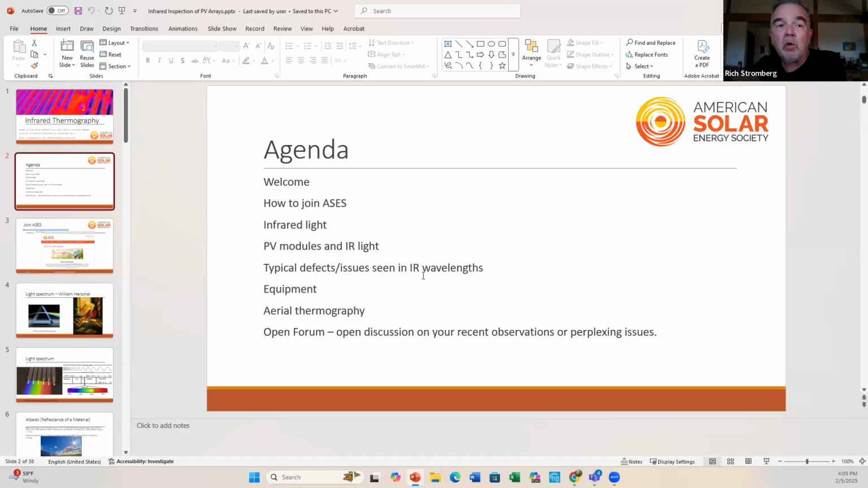And we'll get into some of the equipment that's available and what its sensitivities are a little bit, several slides on aerial thermography, so drone based. And then if anyone at the end has any perplexing or interesting issues they've seen in the last quarter, there's time to share your observations or head scratching issues. And let's have the collective give you feedback and see if we can't figure out what's going on, what you're looking at.